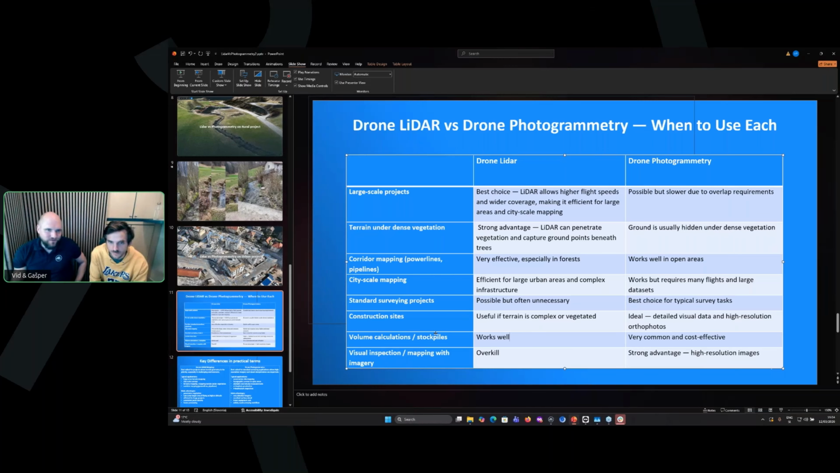Yeah, for volume calculations and stockpiles, definitely LiDAR would work well, but photogrammetry is more cost effective. Yes, of course, definitely. And for visual inspections, mapping with imagery, we saw that we also get images from LiDAR, but in the end, for the same result, you always go with the smaller drone. That's what we want to tell also today.